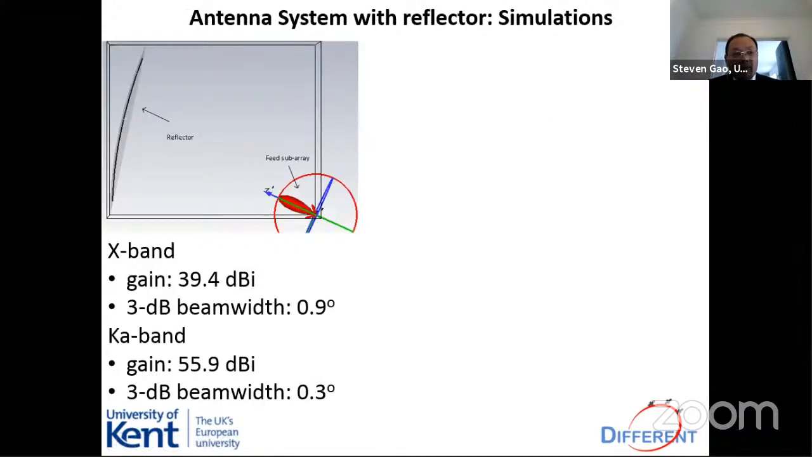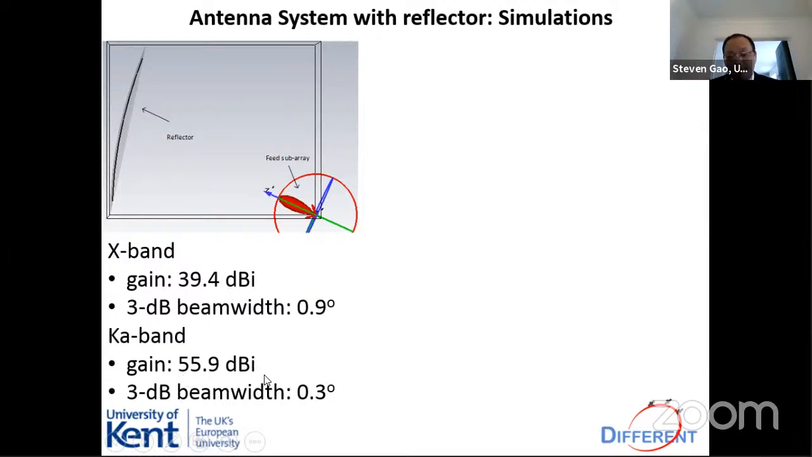This is the antenna system with the reflector antenna and the feeder combined together. The system can achieve a gain of 39 dB at X band and about 55 dBi at K band.